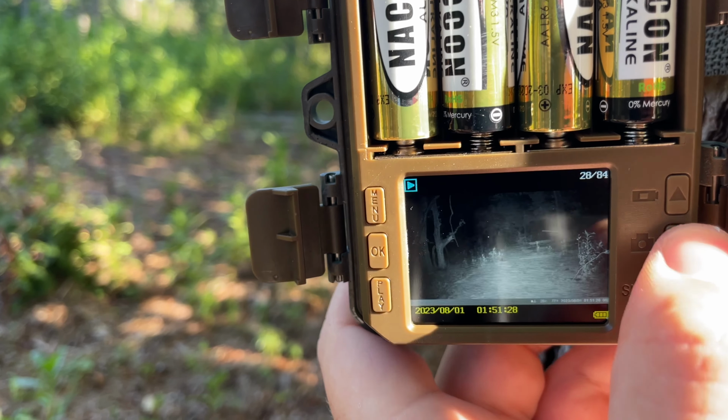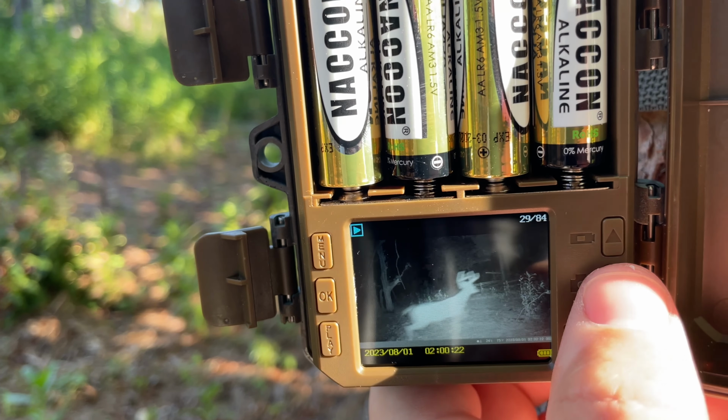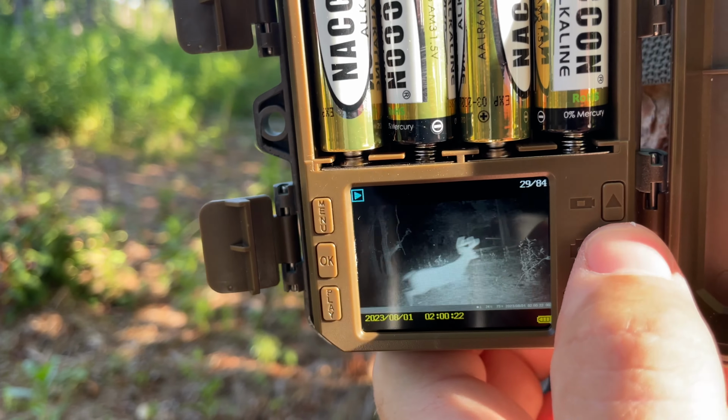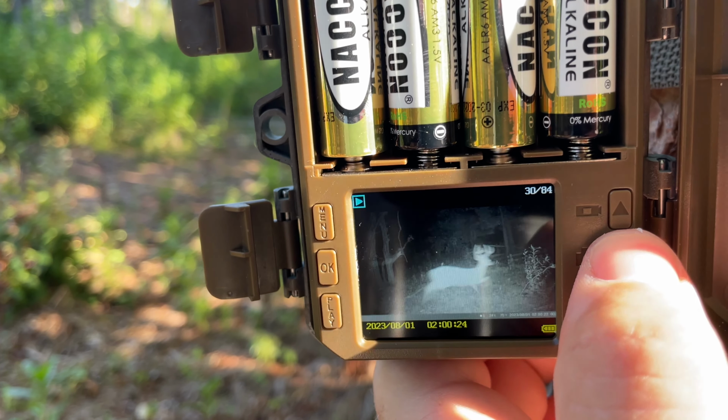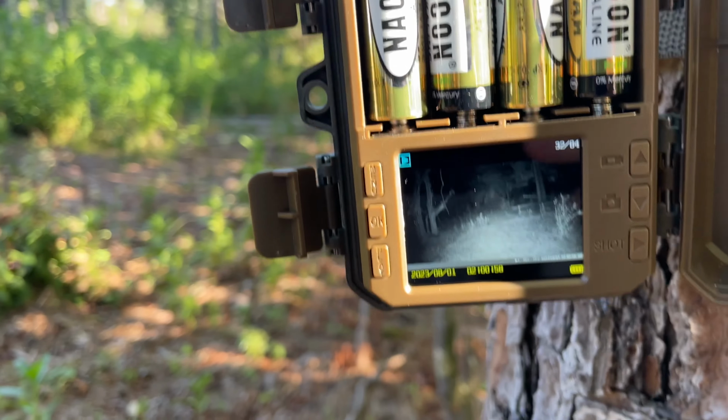It looks pretty good so far. Looky there. Boy, that deer was moving and the camera still caught it. Maybe it does have that quick trigger speed. There it is again, another one. All right guys, I'm not gonna look through every single one of those photos, but just looking at that display screen, it looks like we've got some pictures, and it seems like it's doing a pretty daggum good job. And it's pretty awesome to have that LCD screen. So we got 84 photos.